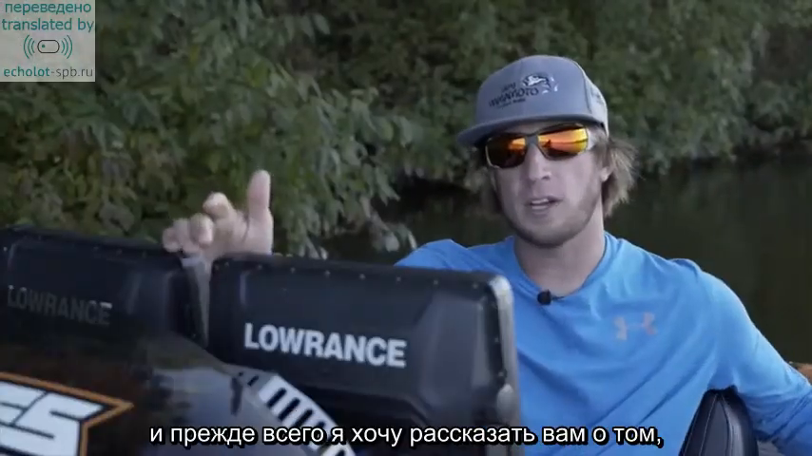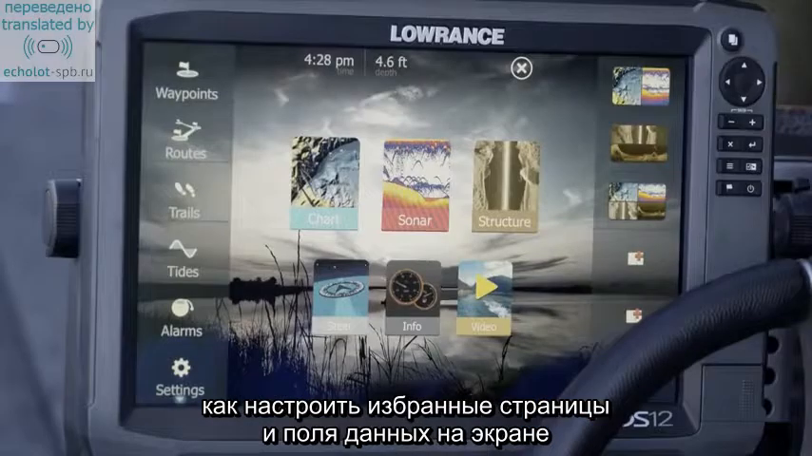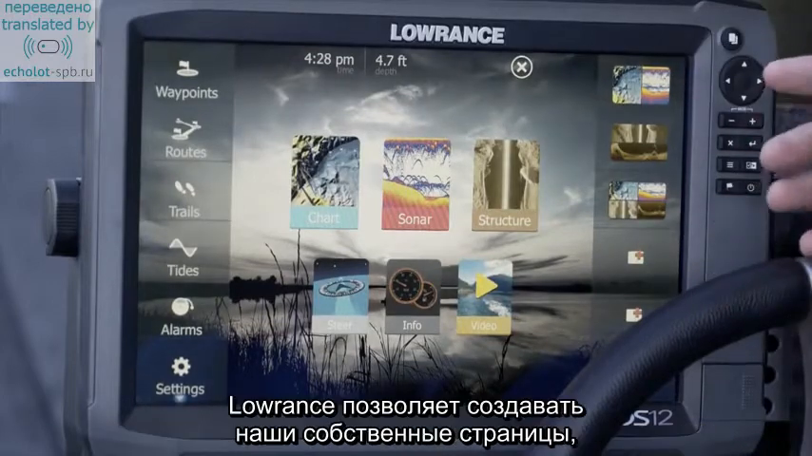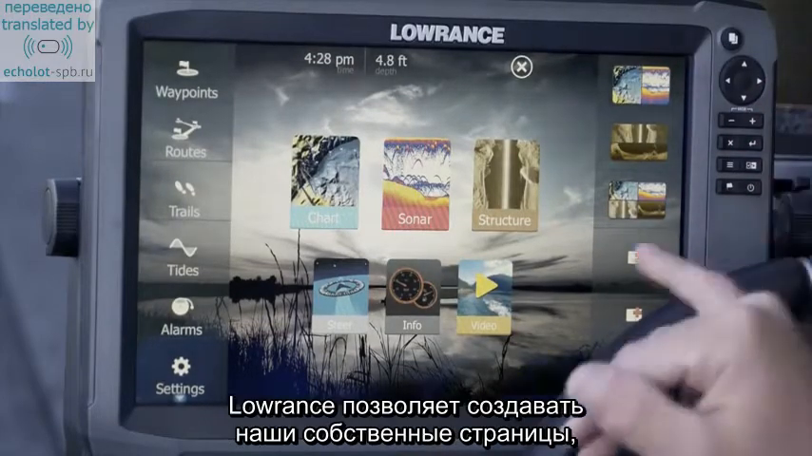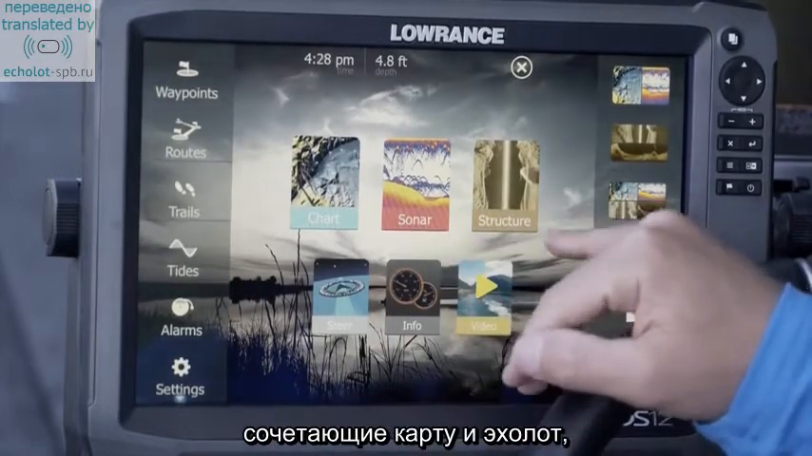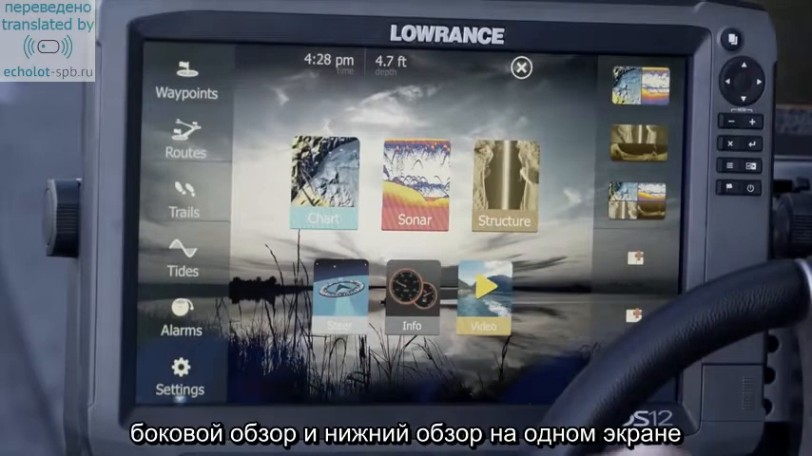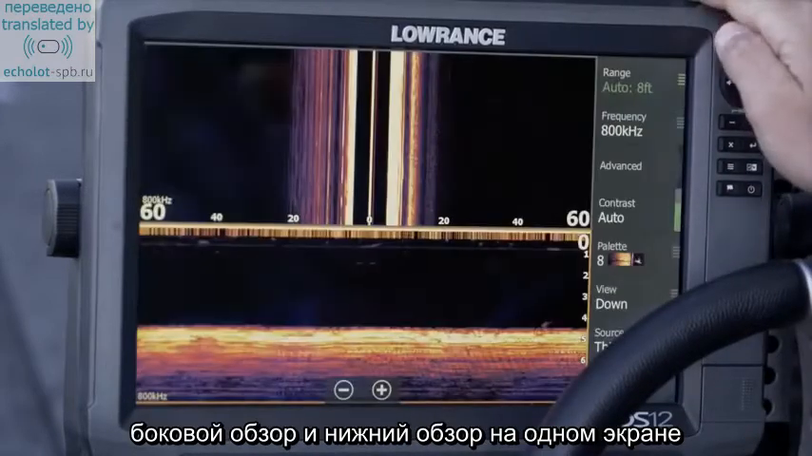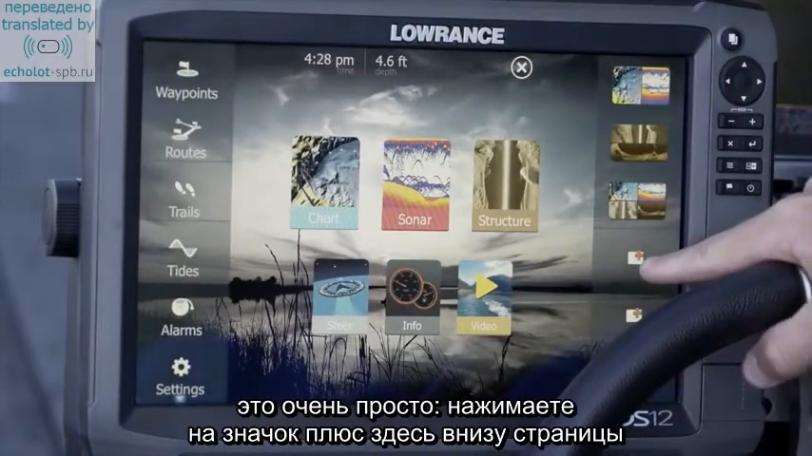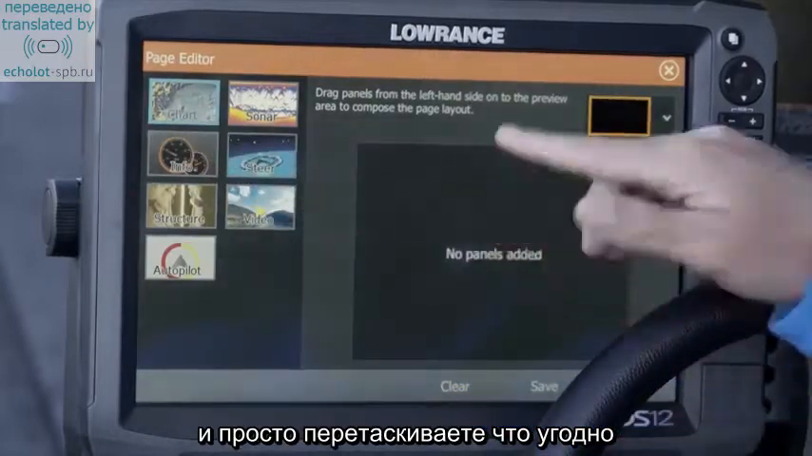First thing I want to talk to you guys about is how to set my shortcuts and also my data overlay. One of the first things I like to do whenever I turn my unit on is set these shortcut keys. Basically, Lowrance has allowed us to create our own pages, combining chart and sonar, or structure scan. I'm able to have a side structure scan and a down structure scan image all on the same screen. And it's pretty simple. You just click on the plus sign down here on the pages, and I'm able to drag whatever you desire.